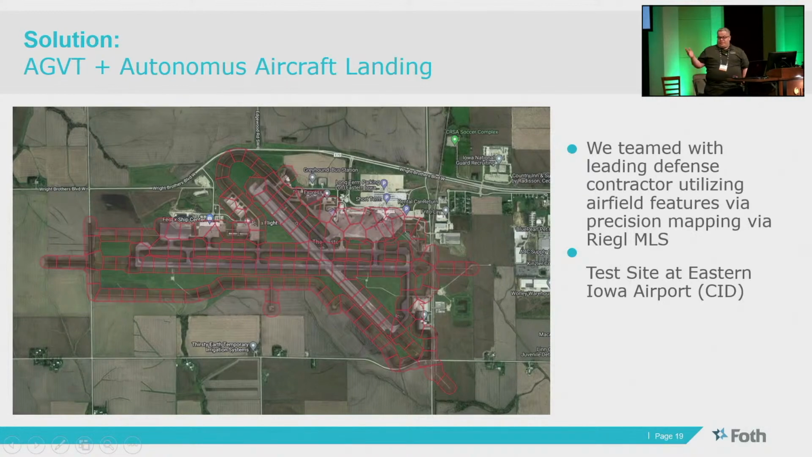So we said, yeah, we can do that. We can go out and take a shot, measure down, write it down, catalog it. But that's where the MLS came into the matrix. It's like, yeah, we can do that, or we can scan the whole airport, give you everything that you will need today and potentially tomorrow.